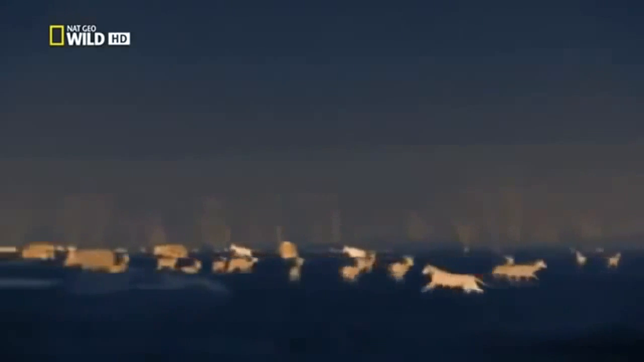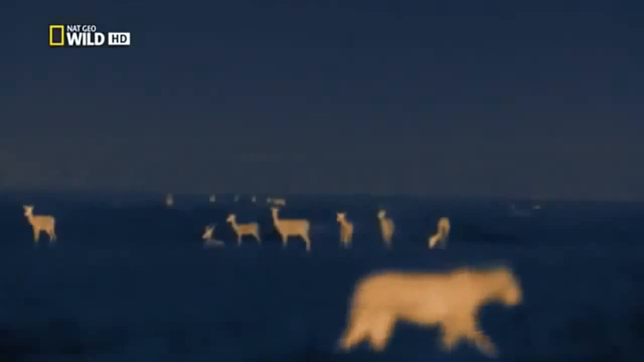Pride's experienced lionesses normally lead the hunt. They spread out, combining their forces and drive prey towards each other. But this wild bunch are all over the place. If only they would coordinate their attacks. That's the next lesson, to work with the other pride members, in the dark.